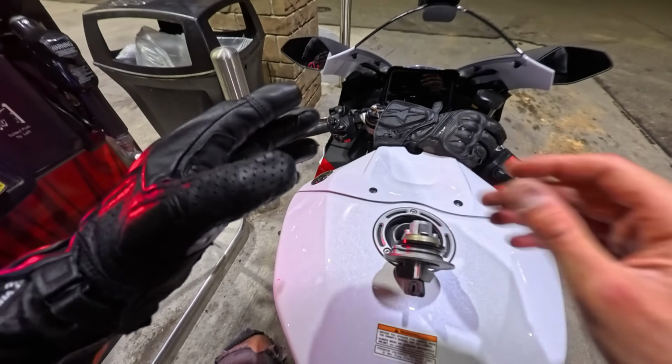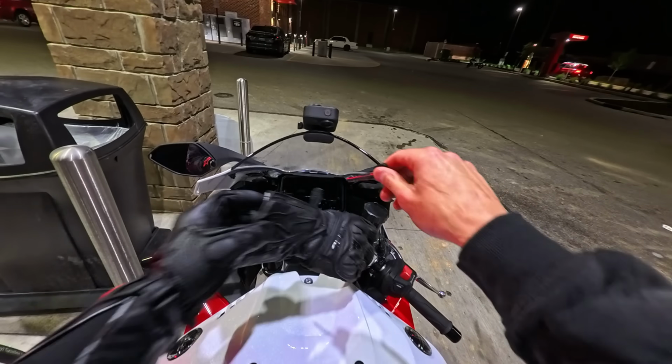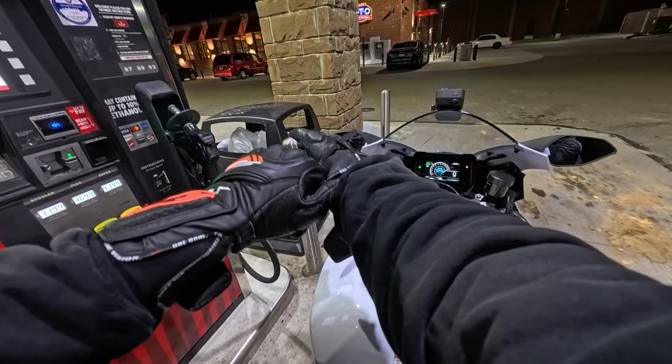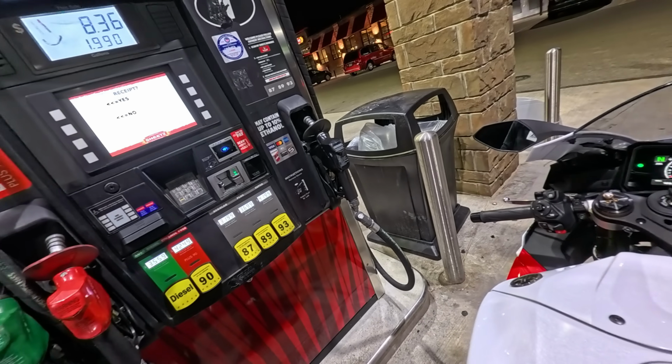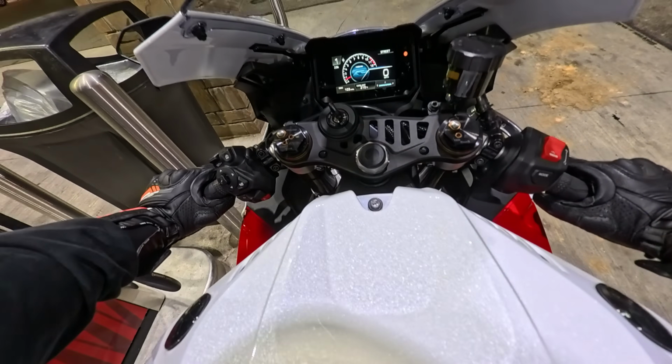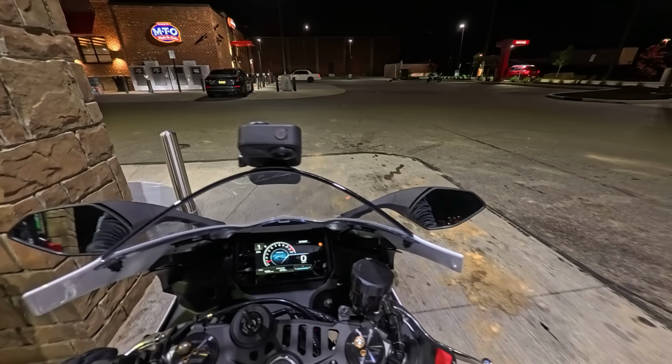I mean, again, I get we're not ripping. 50 miles to the gallon on the 2025 Yamaha R9. She's pretty good on gas compared to the R6. Again, mileage may vary depending on how hard you're ripping, but call me thoroughly impressed. I like that. If you're ever in a pinch, you know you can trust the R9 to at least get you out of it.